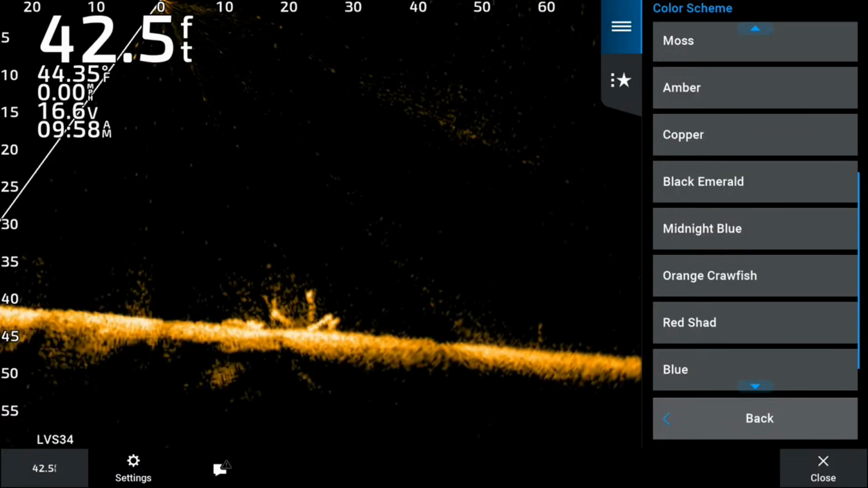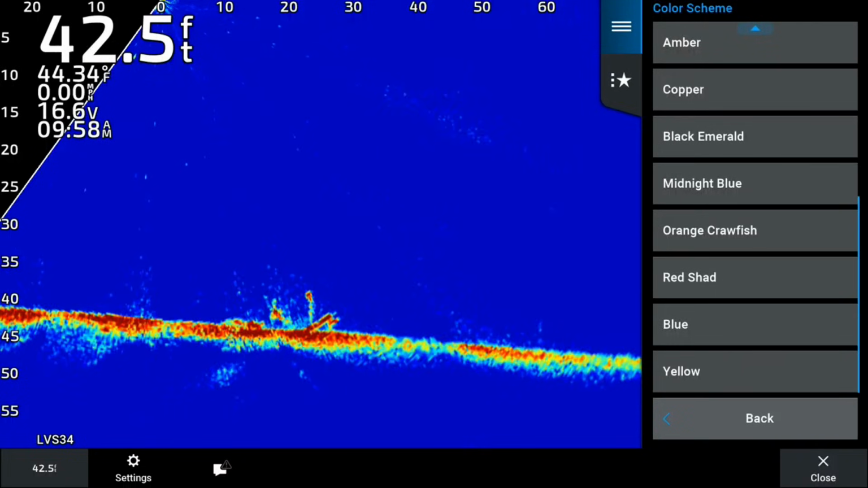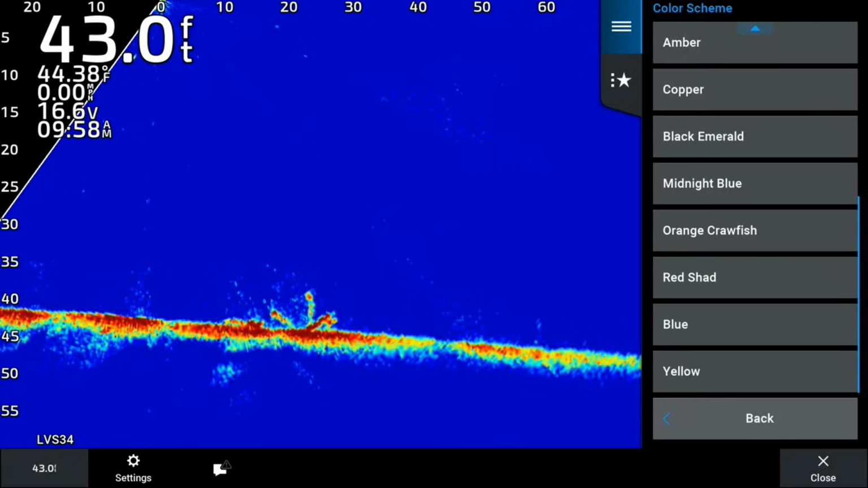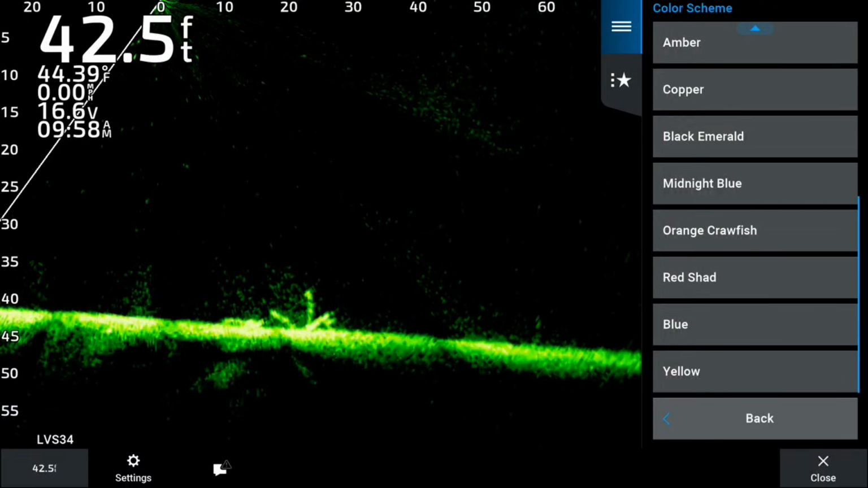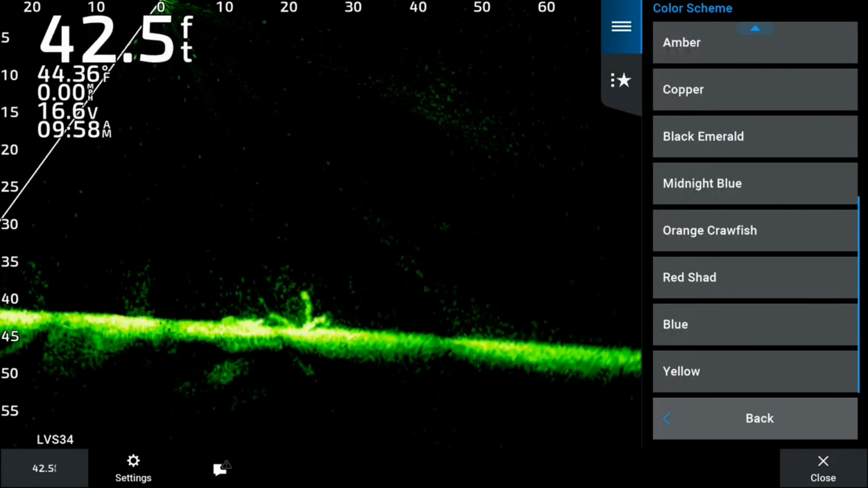Orange crawfish is decent. And of course the blue. A lot of guys like the blue, not particularly one of my favorites. So for today we're going to use black emerald. All right, so let's back out of that.